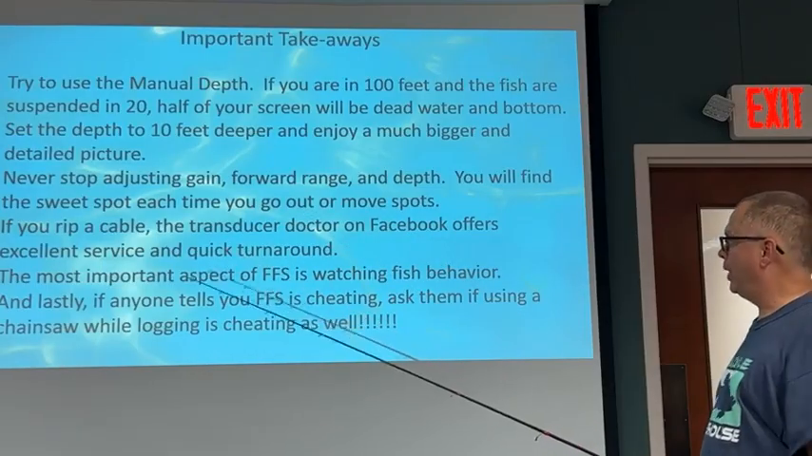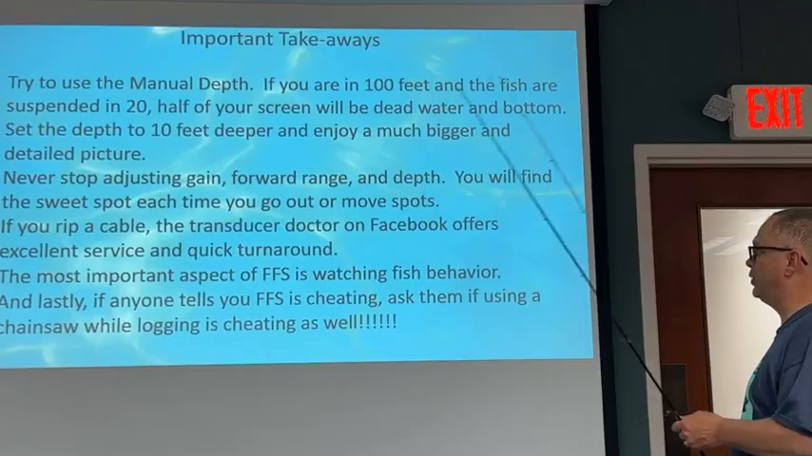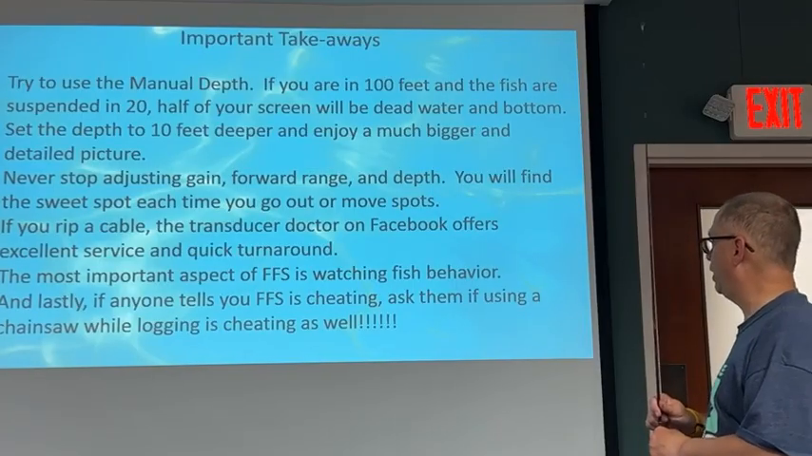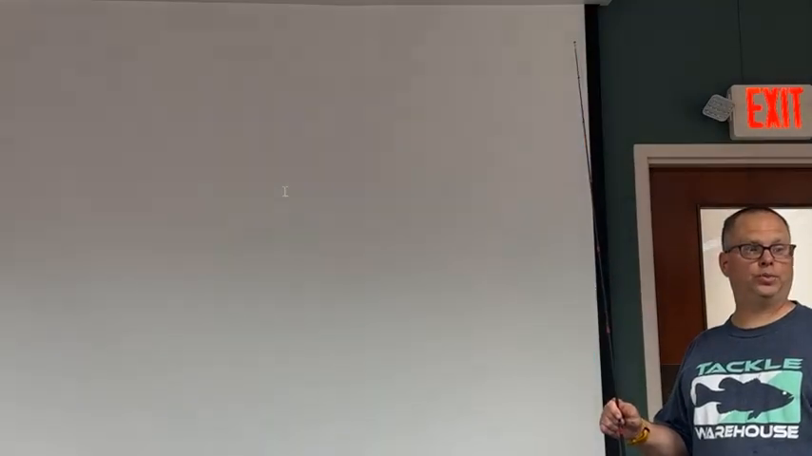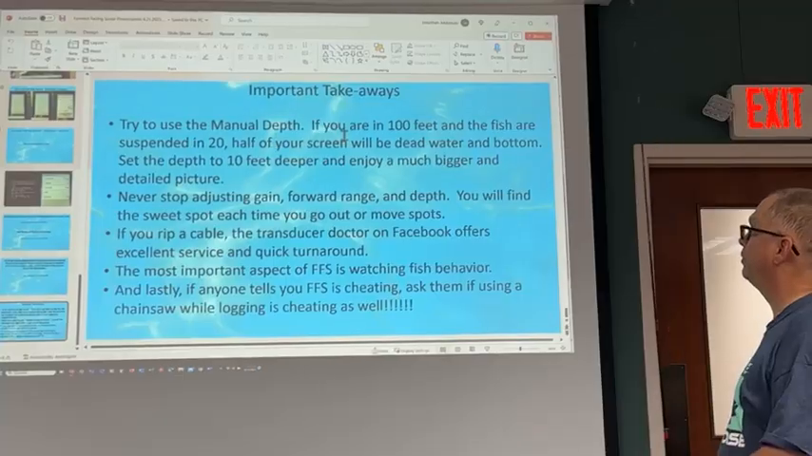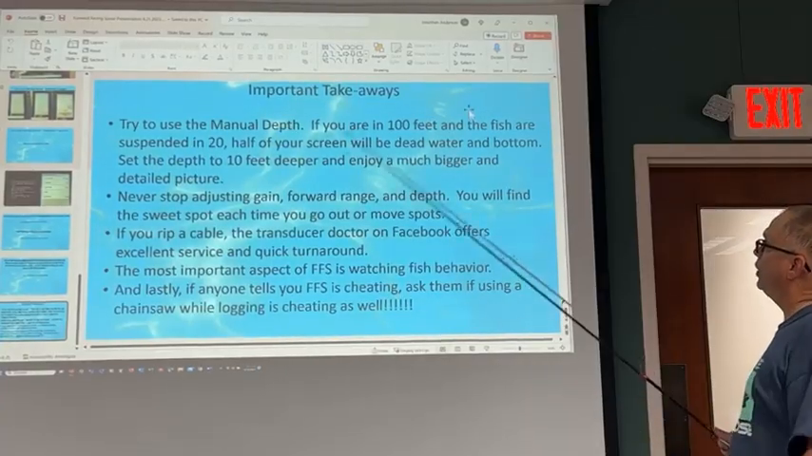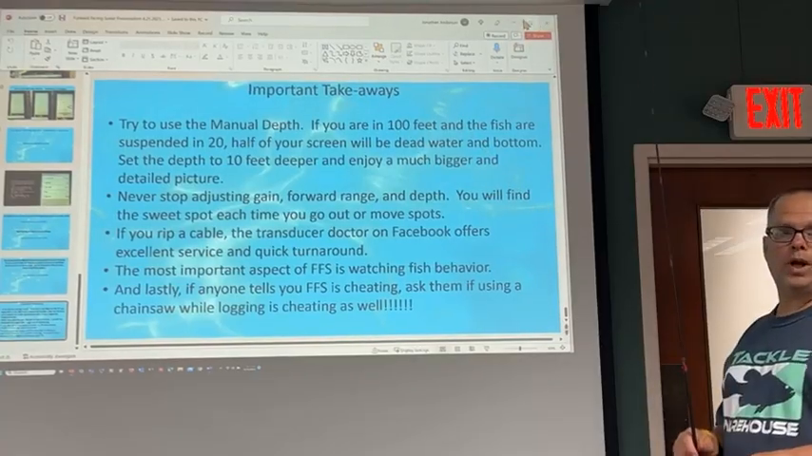What I equate it to, just my little analogy: if anyone tells you that forward-facing sonar is cheating, ask them if using a chainsaw while logging is cheating too, because I guarantee you they're going to pick up steel instead of running that hand saw. The important takeaway, we just talked about that. So let me switch over here.